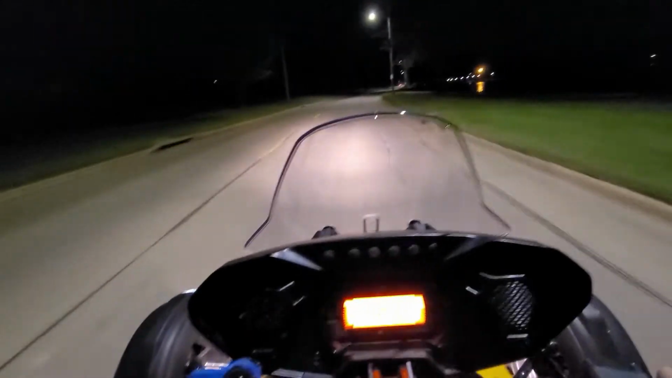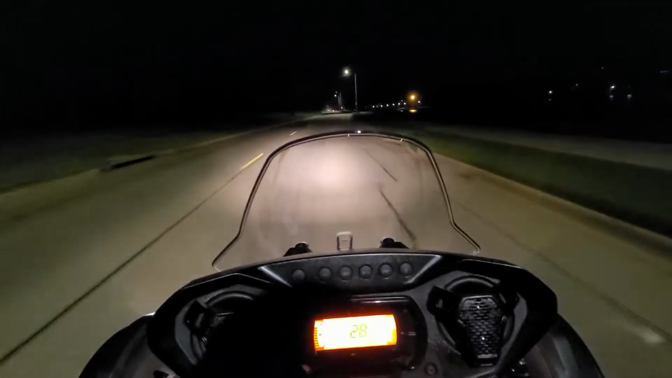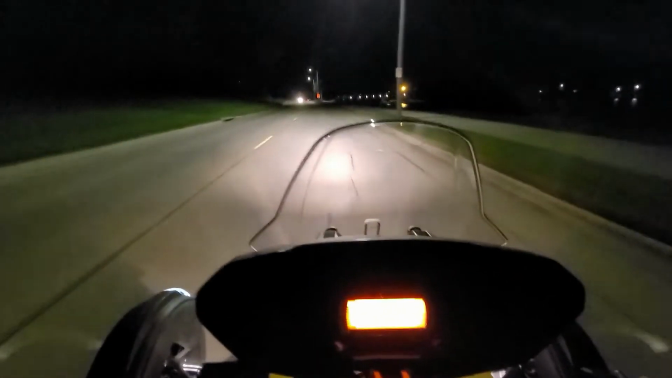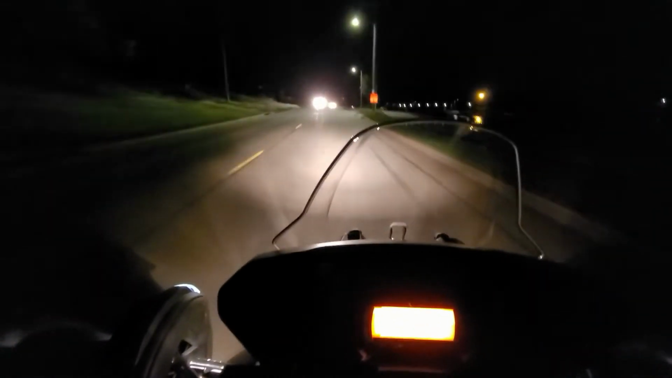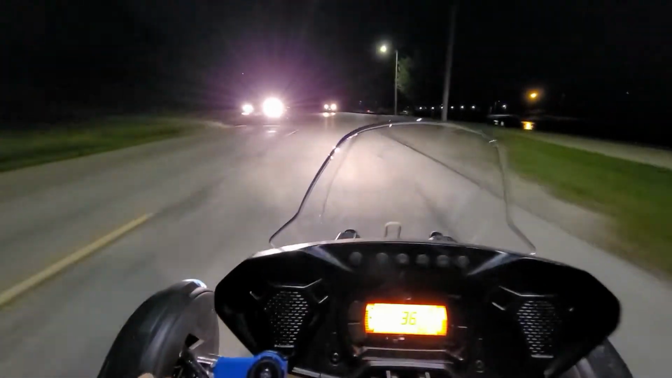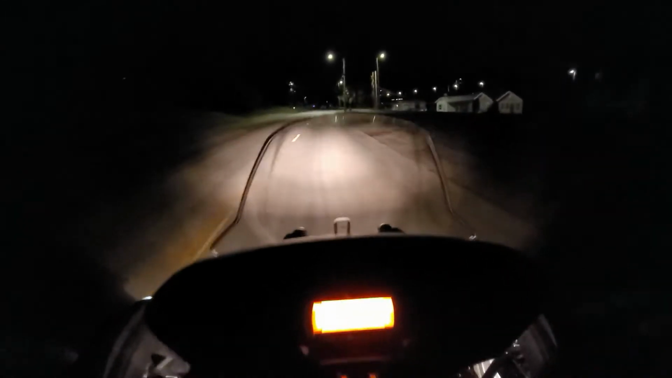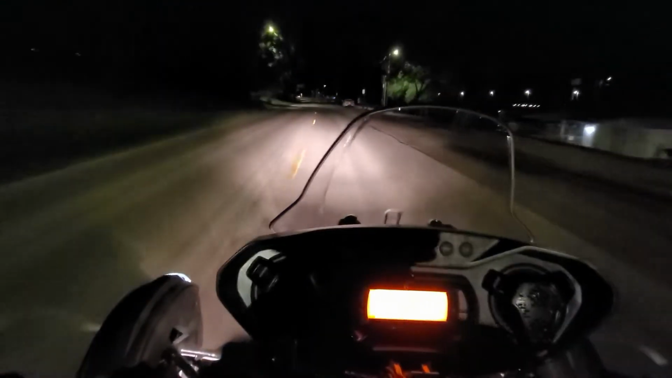So yeah, you can see how noticeable it is when they come on for sure. But like I said, you can see everything very well. My bike and the lights are the only things illuminating anything. So I can see the pavement in front of me. There you go. That's a really good example of the brights. It extends far past the road, which is really nice.